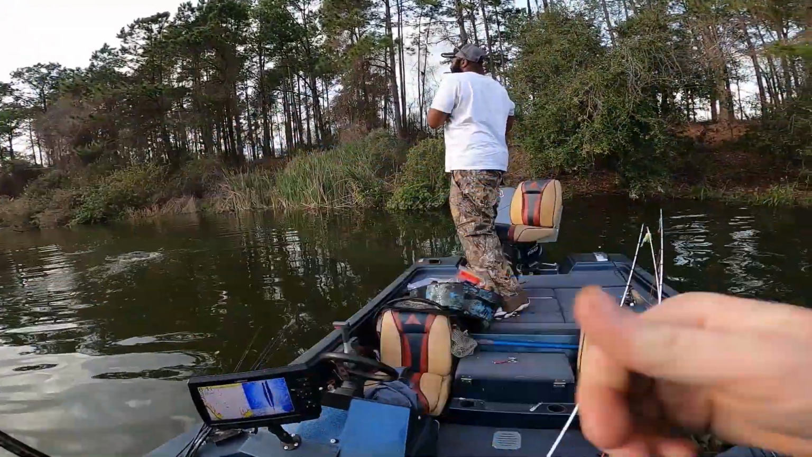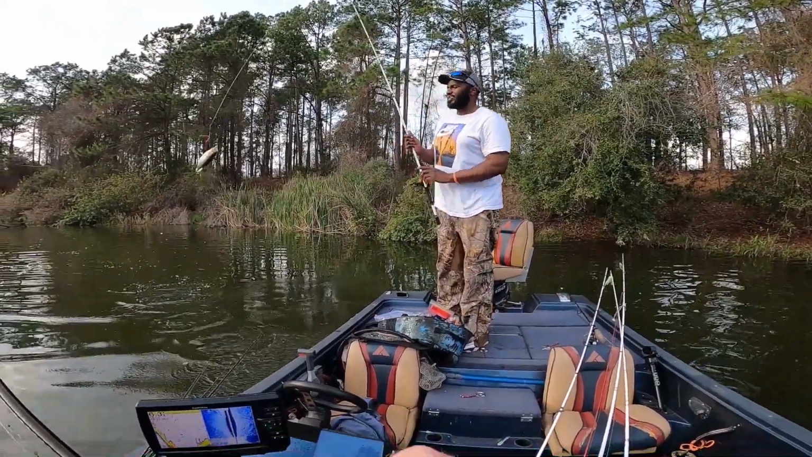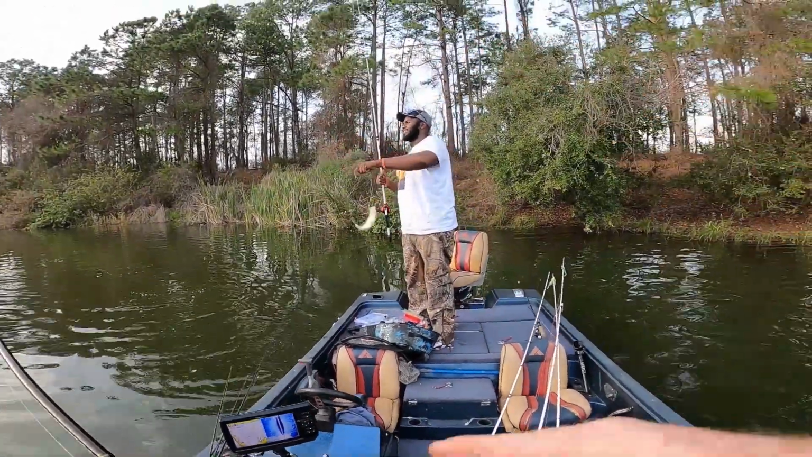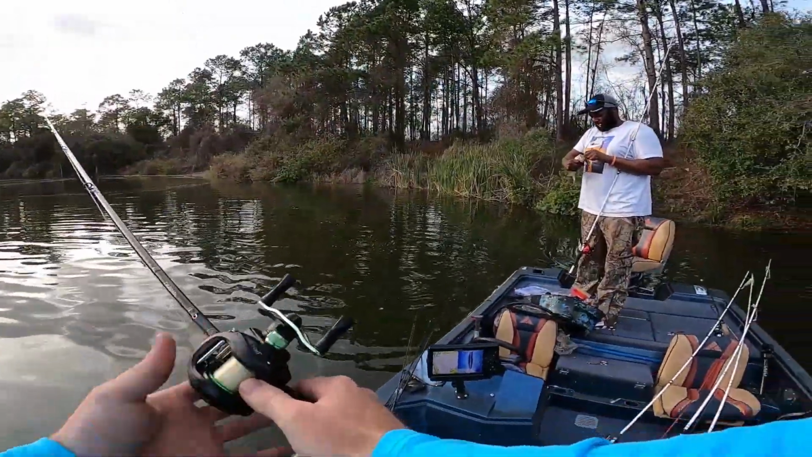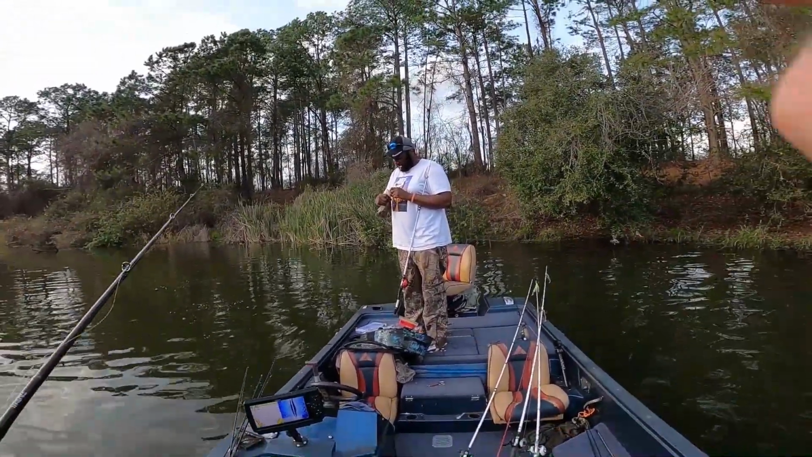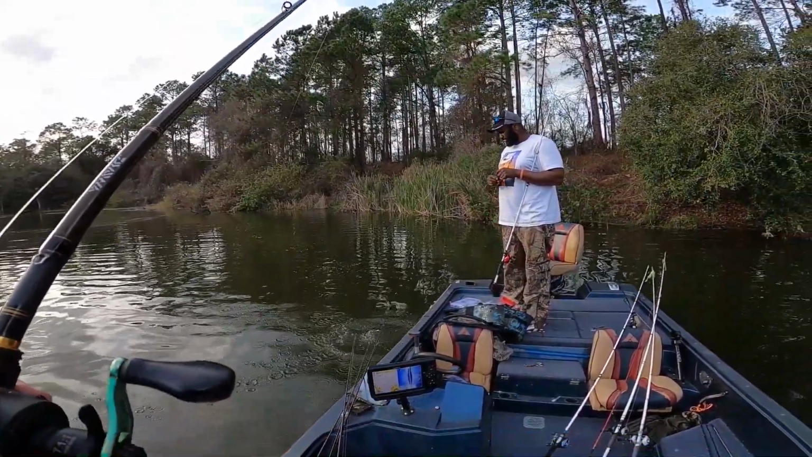You hooked a fish? Oh my God, the first one of the day. Wait, second one of the day. I caught the first one. He is tiny. Both of them today have been tiny. Where the big boys at? At least you're on the board.